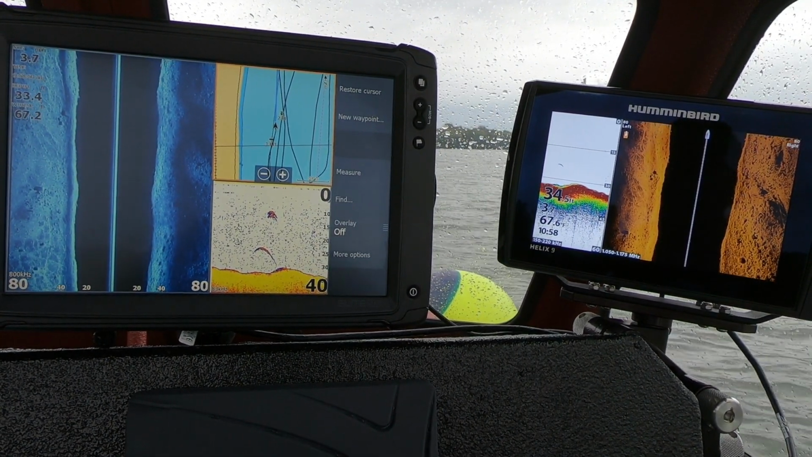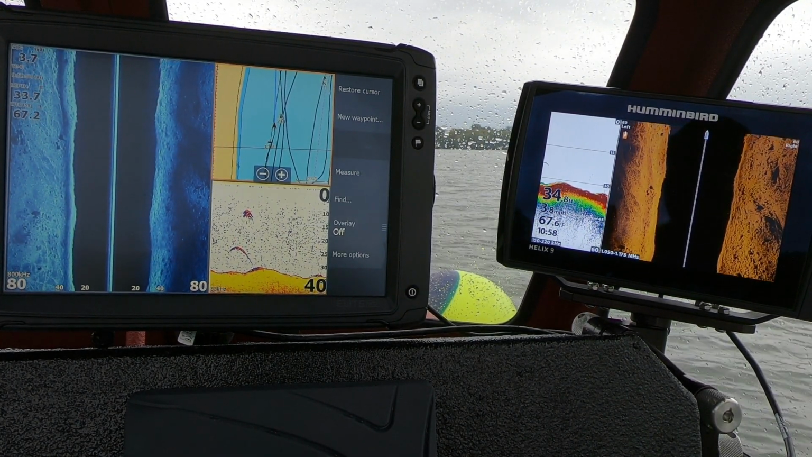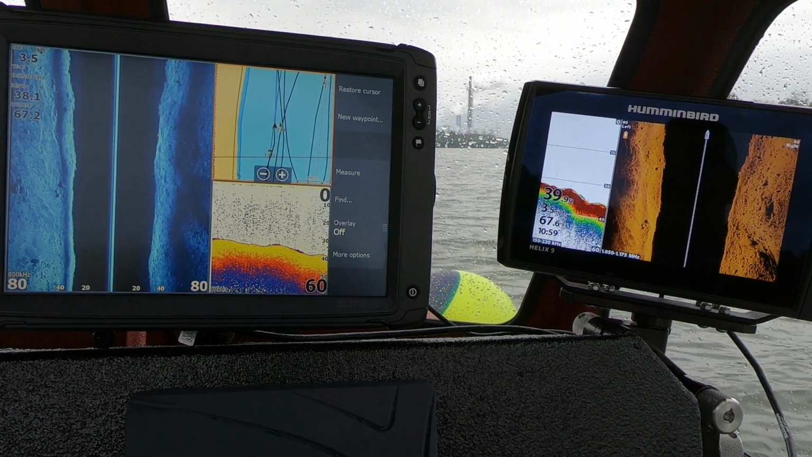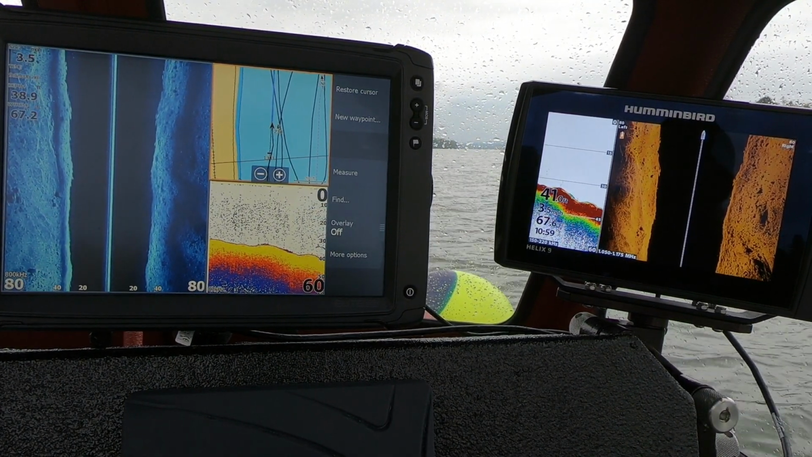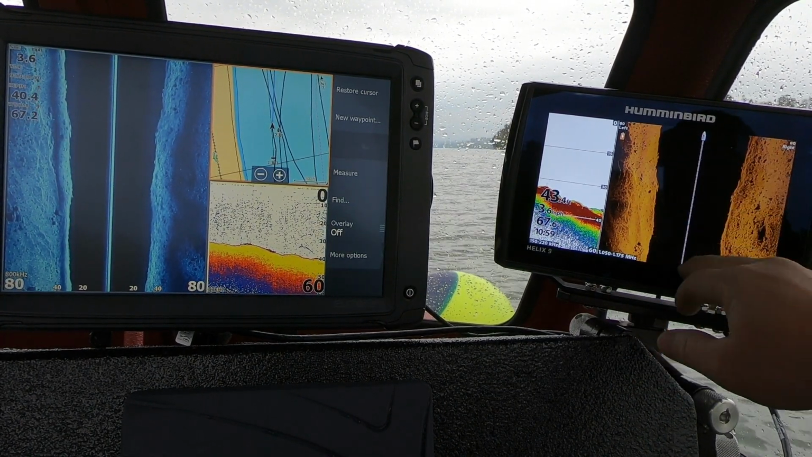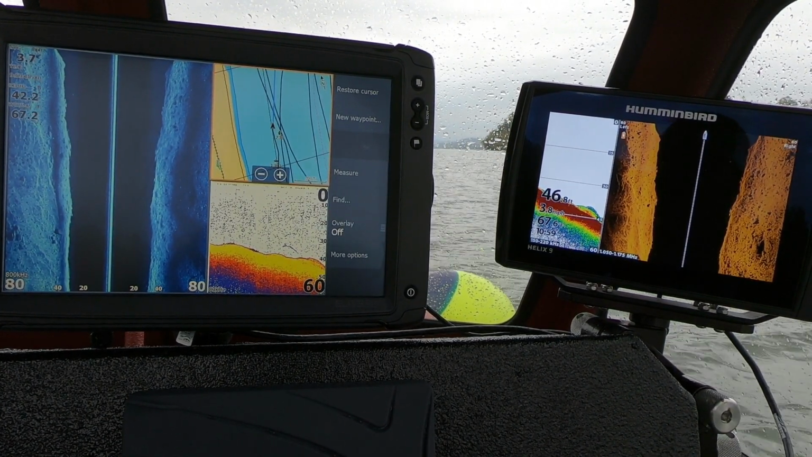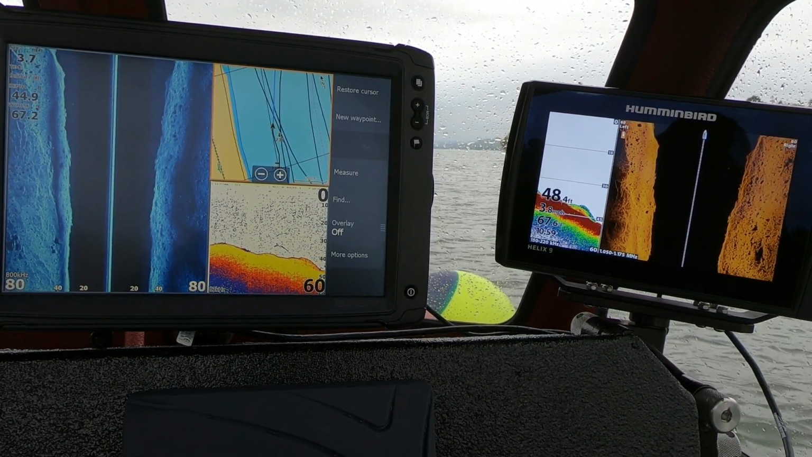Sometimes little things like that will make a difference as well. Now, on the Hummingbird, you can really see the defined edges of these little holes that are in this ledge as we go up and down the river.